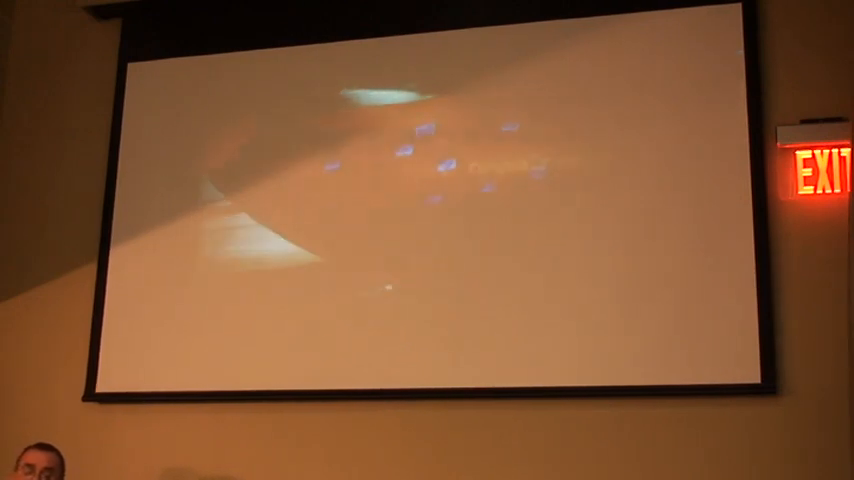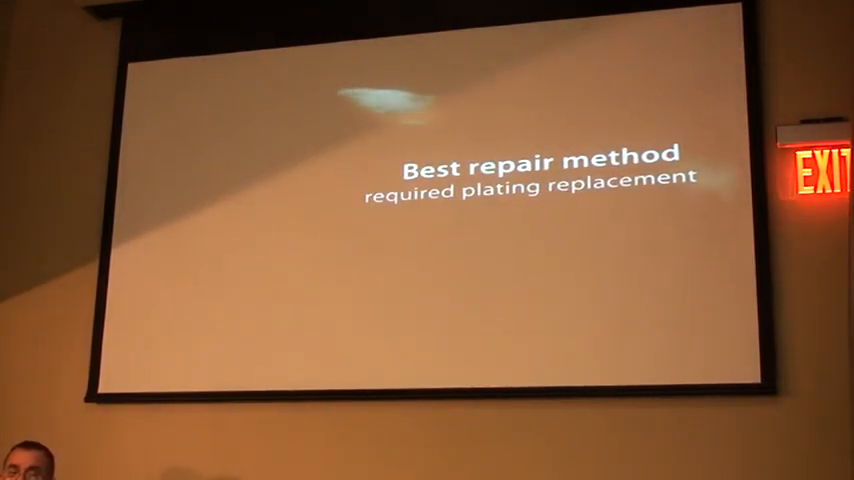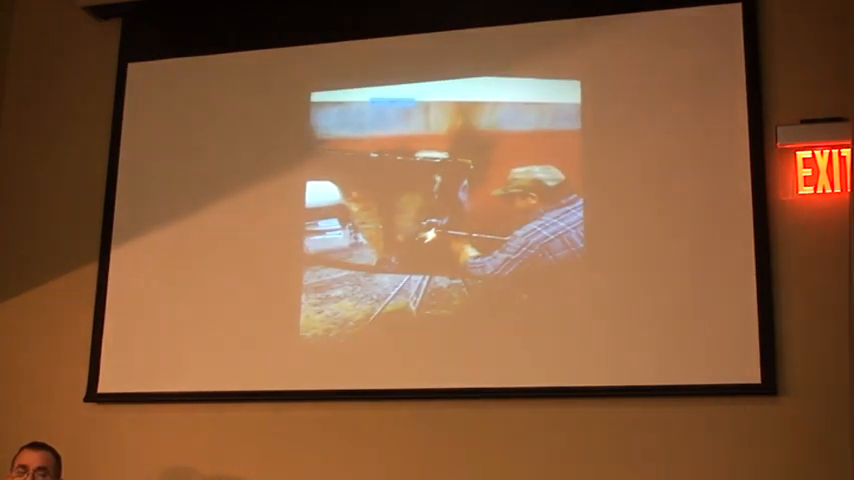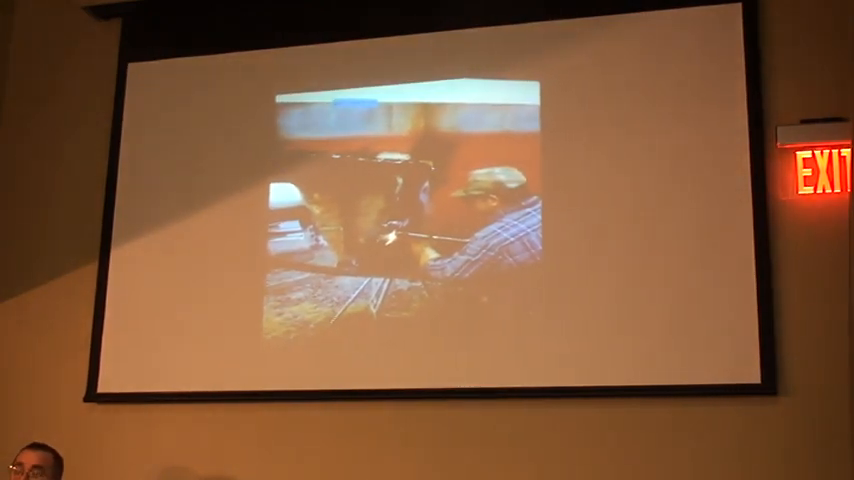Coast Guard came in a little bit later and said, okay, whenever you find an area that is thinner than what it should be, go ahead and take other measurements. Do concentric rings going around until you find an area where you don't have excess wastage. This is the area that had to be cut out.